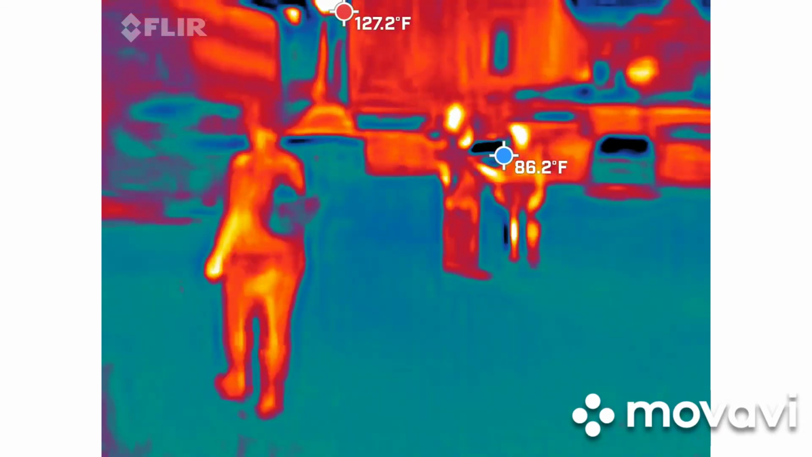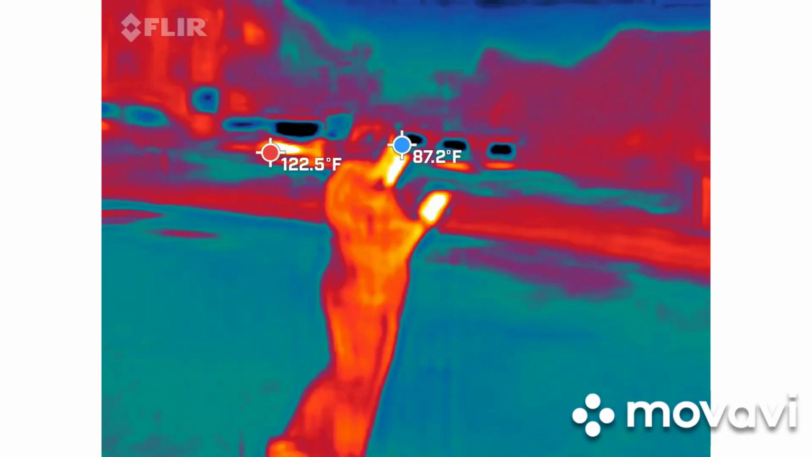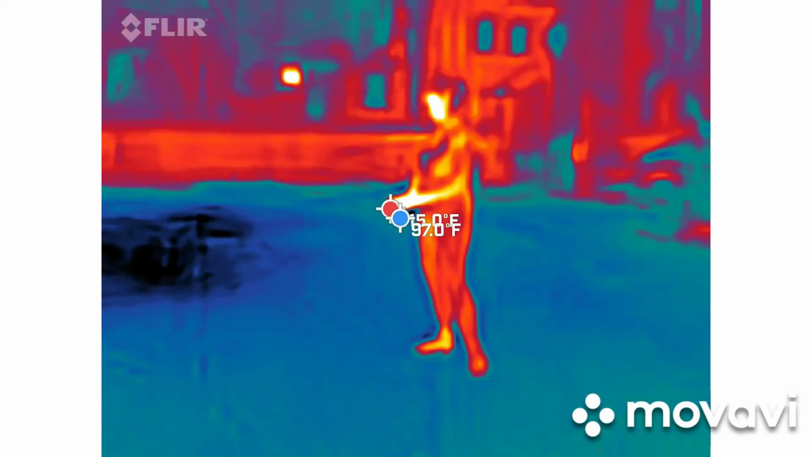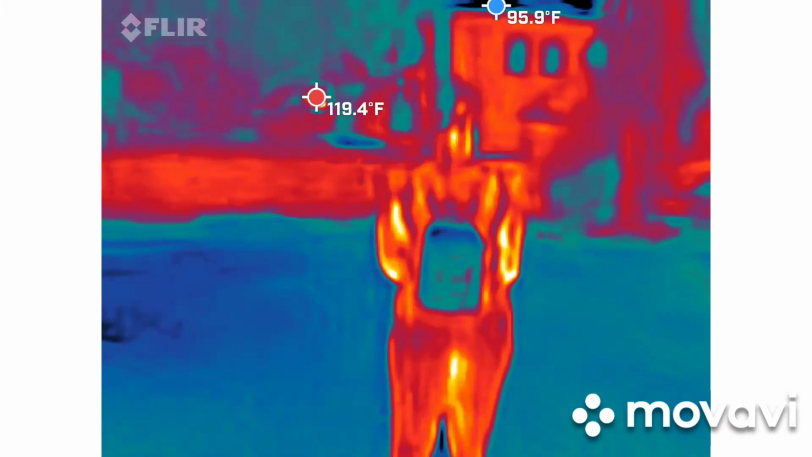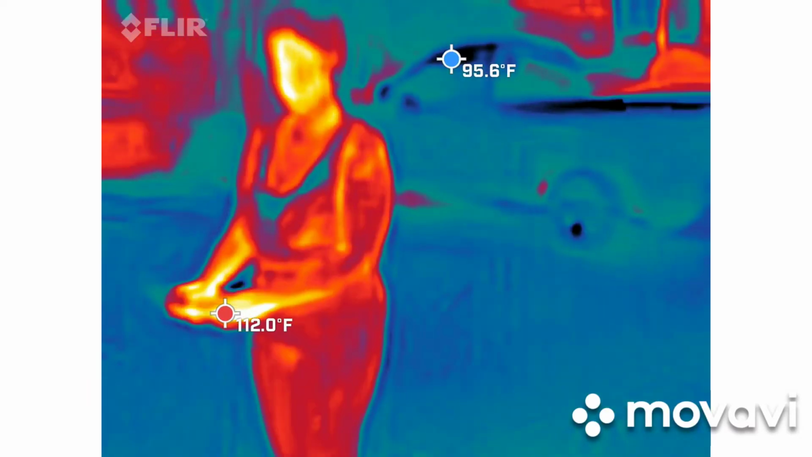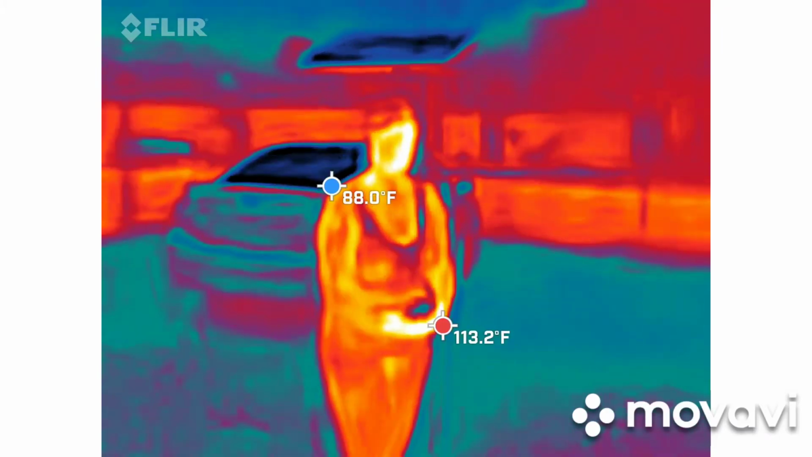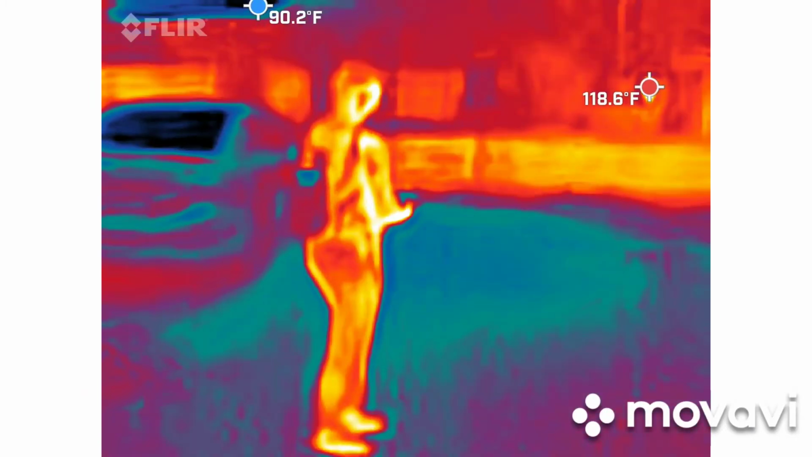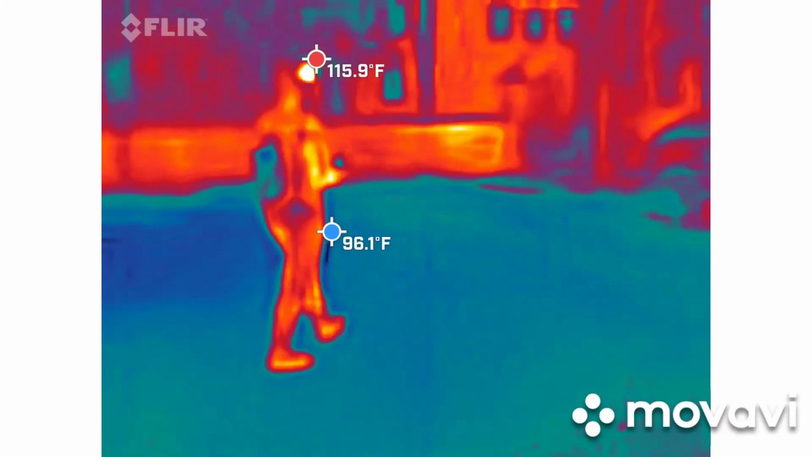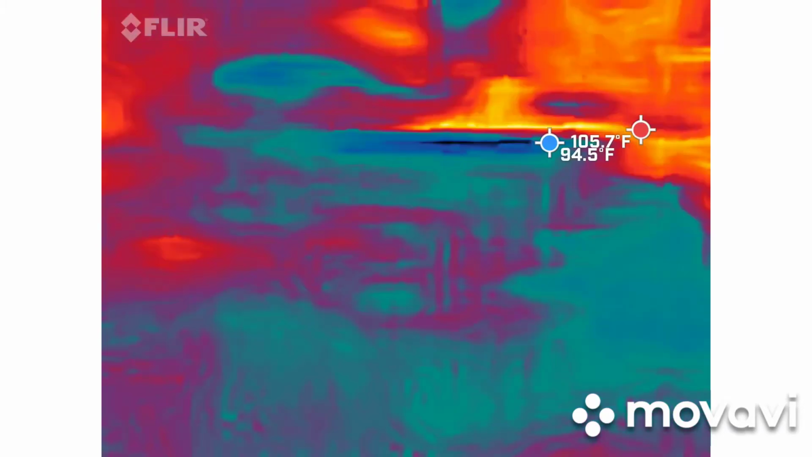You can see the pen, and you can see the dots at the bottom.